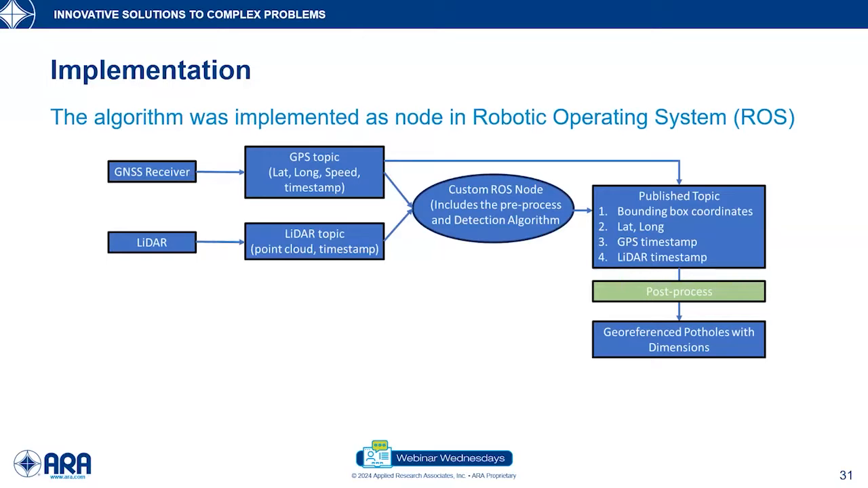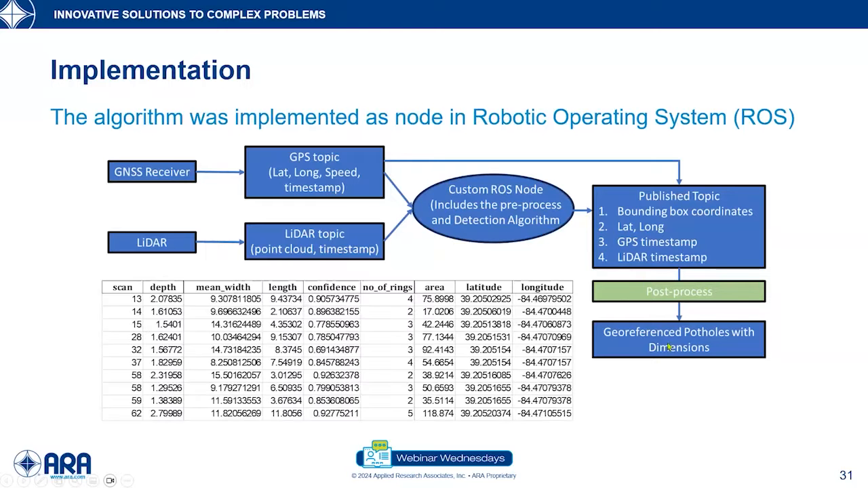The detection algorithm then published information, which included bounding box coordinates, latitude, longitude, GPS timestamp, and the LiDAR timestamp, which was then fed into the post-process algorithm. And finally, we obtained the georeference of the potholes and the dimensions of the potholes. This is a snapshot of a typical result that was published as a part of the process.